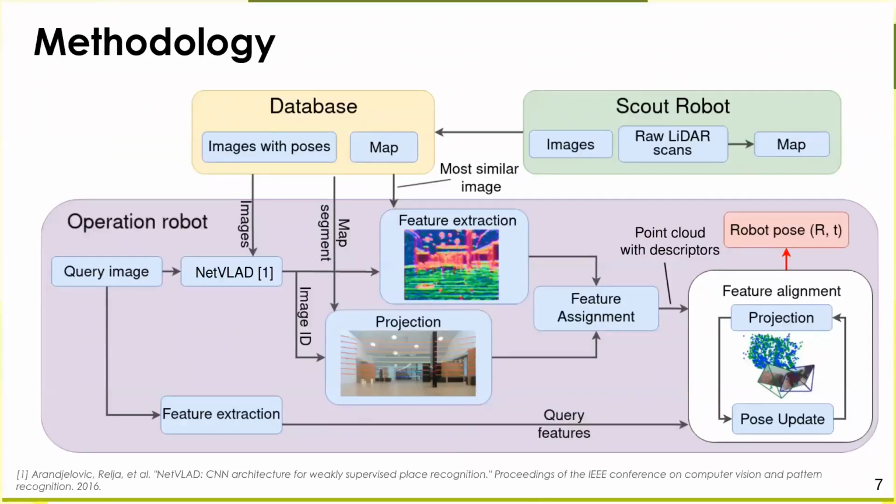The proposed methodology consists of using two types of robots. The scout robot receives data from camera and LiDAR. Data from the LiDAR is needed for mapping of the environment. Camera database images are needed for rough global localization. I will say more about it later. So the map and the reference images are saved in the database.